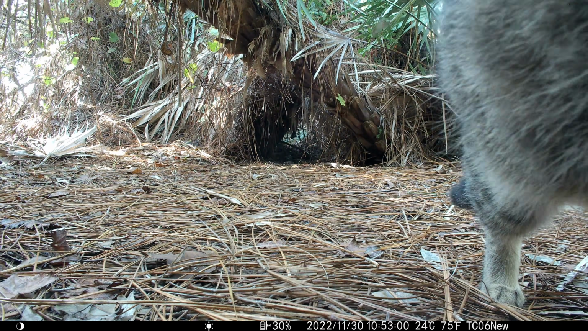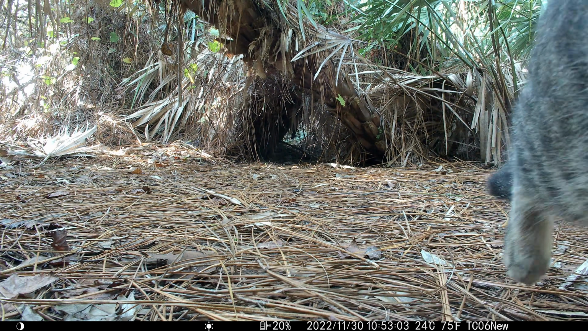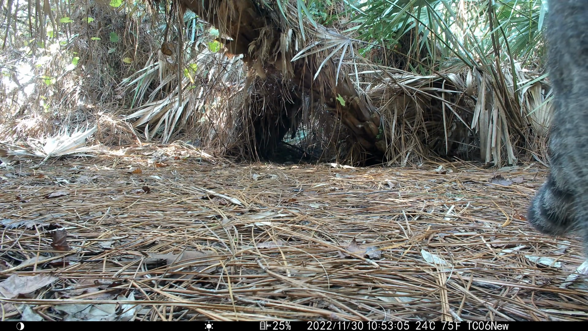Here the tomcat continues to sit on the edge of the clearing watching while the blue jays sound the alarm on the bobcat intruding into their territory.